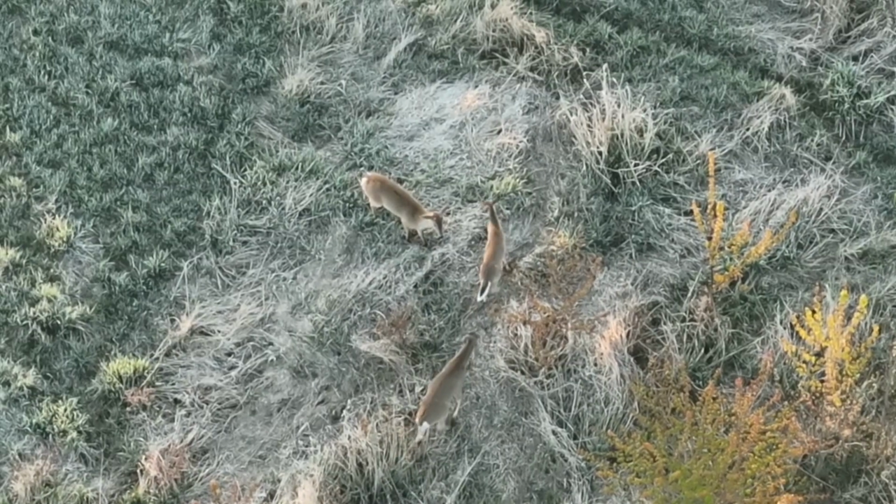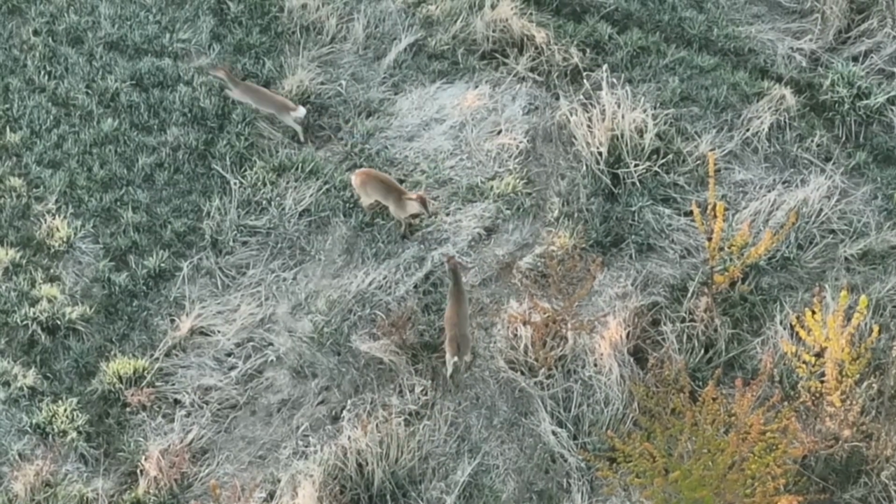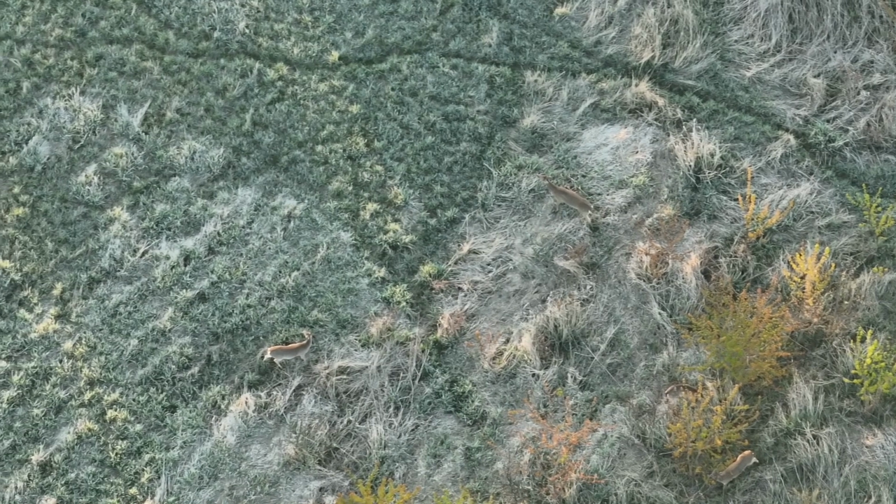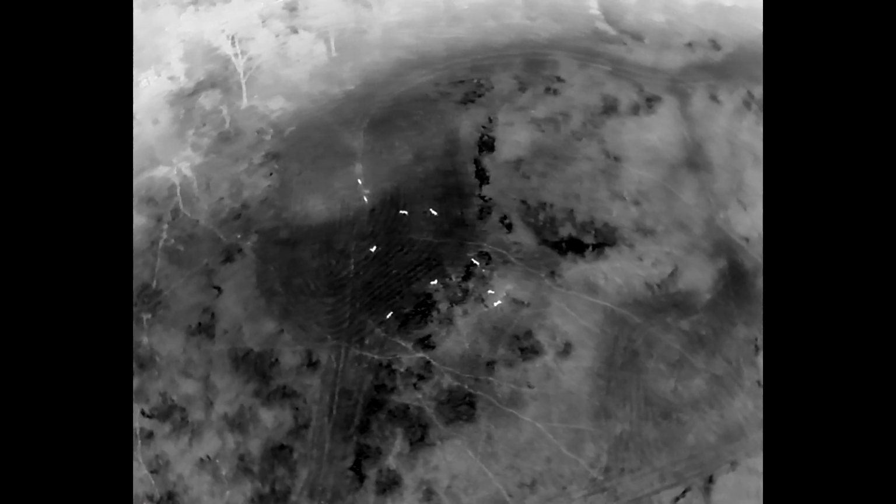And so what we're going to have here is some unhappy deer, or just maybe they're playing. I don't think so. The darker of those two that stood his ground seems to be the dominant deer from the previous video at the mineral lick. But he just kind of stands there.